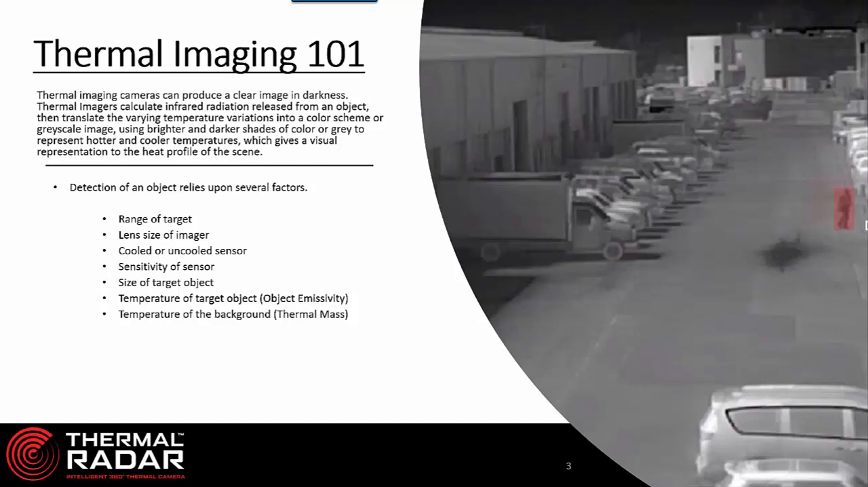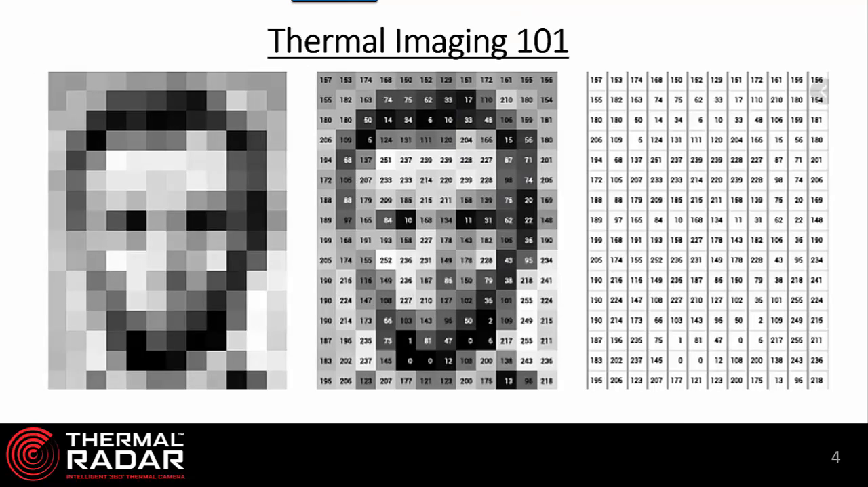One of the ways that I've found to illustrate our take on thermal imaging and how we do our analytics to detect objects is this image. So this is an image of Abraham Lincoln that was a president of the United States many, many years ago. In this picture over here on the left, we've digitized the picture into a gray scale. So we're using white and black and various shades of gray to pixelize the picture.